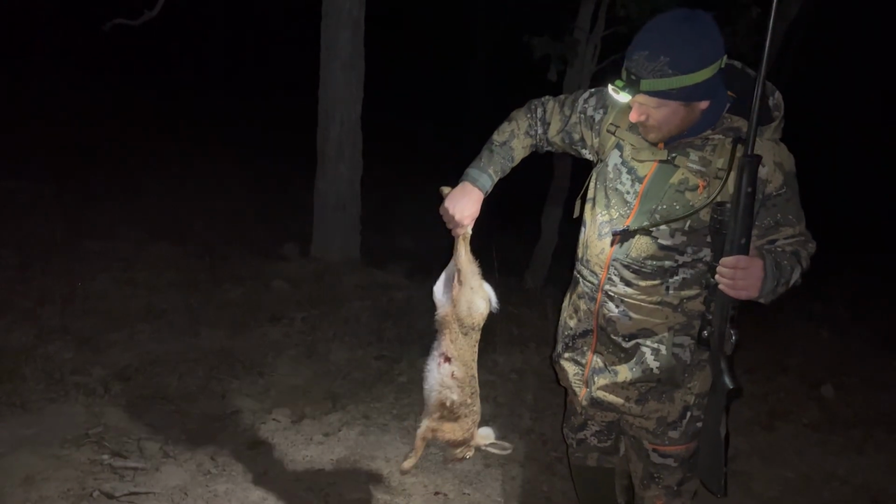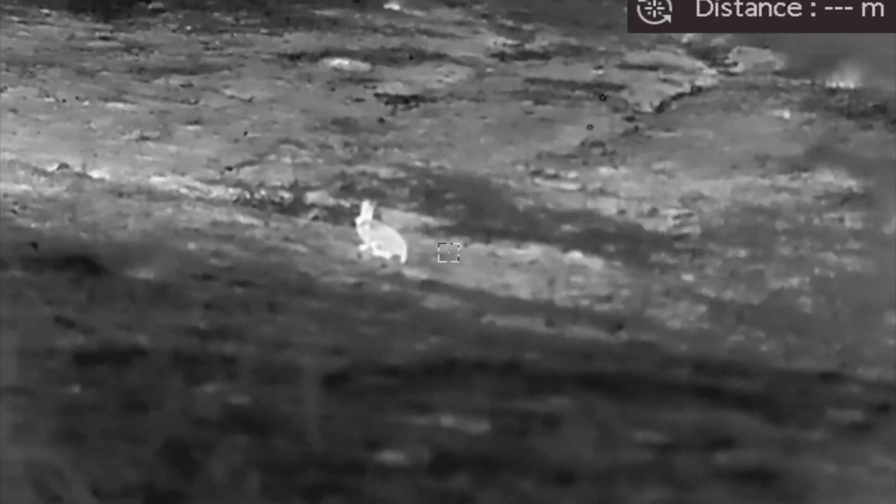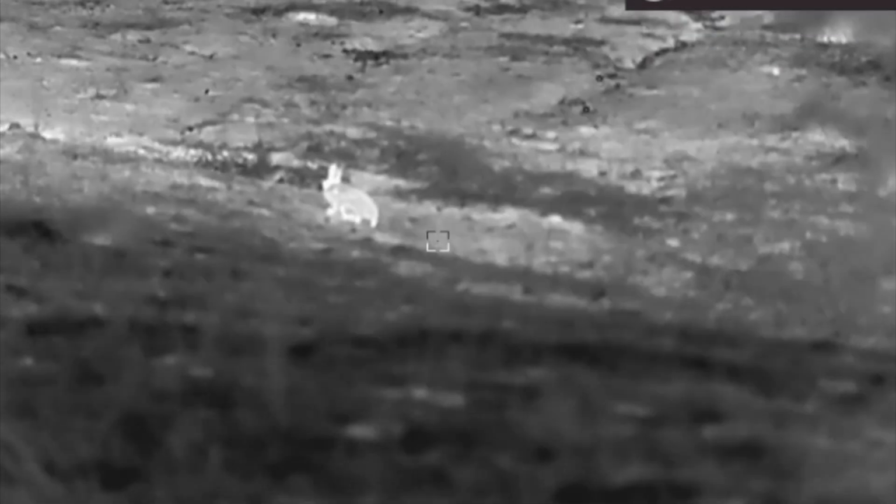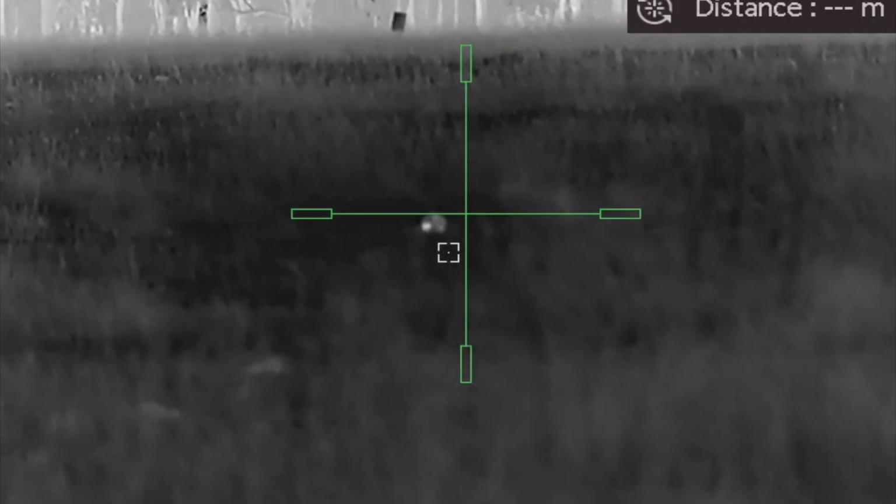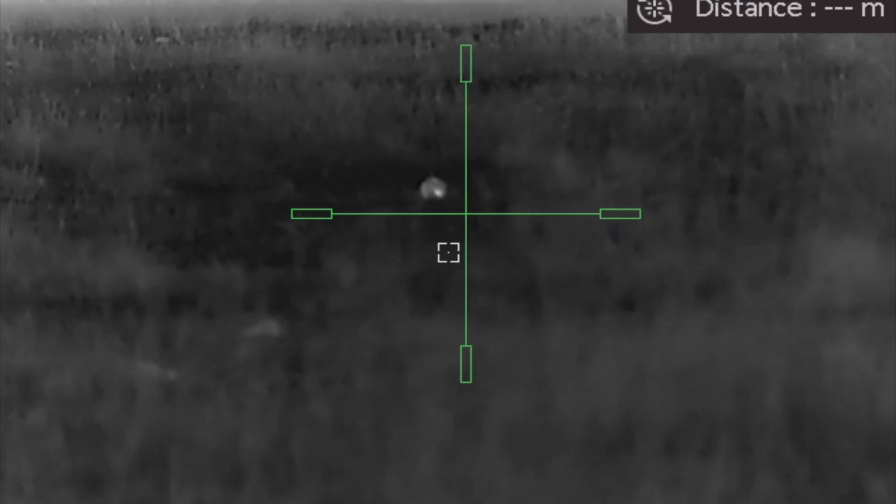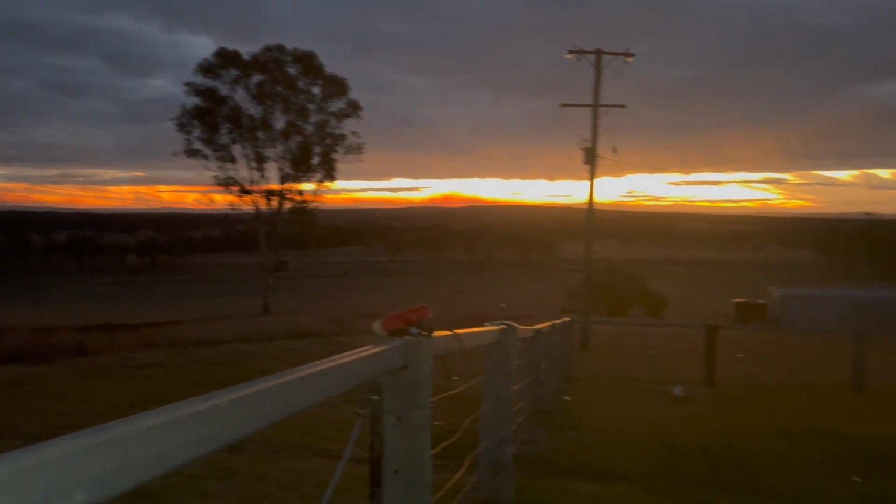We'll try and call some foxes in there. See how we go. On the way back to camp, we ran into this fella. Yeah, I can't remember who shot it, but it was a pretty cool slow-mo there. So the end of the night was finished. I got no foxes, but as we were walking back, I spotted this rat in the field. I just thought it was very interesting, and something I haven't really seen before, a rat out in the open.